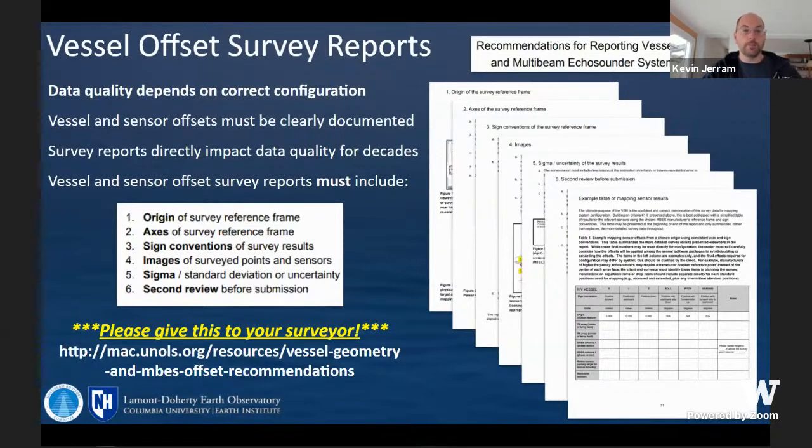Sometimes, most of the time, the numbers themselves are good, but the way they're reported is a little bit unclear. And so when you take that report and you try to translate it into a POSMV or multi-beam configuration, that tends to be where the little error slips in.